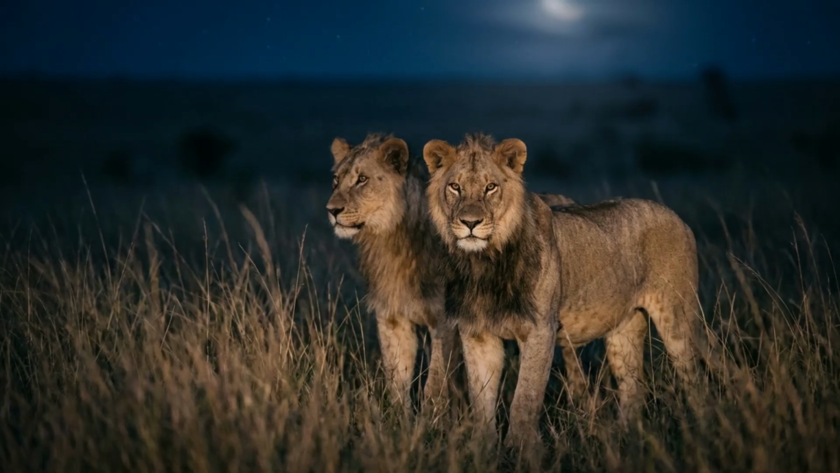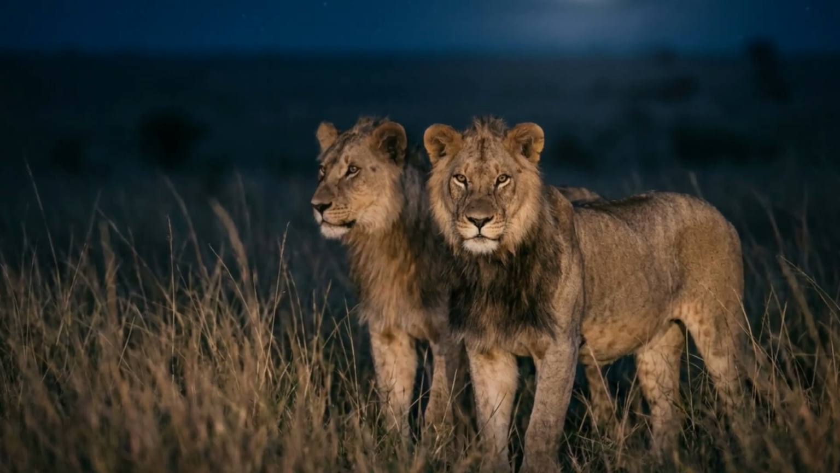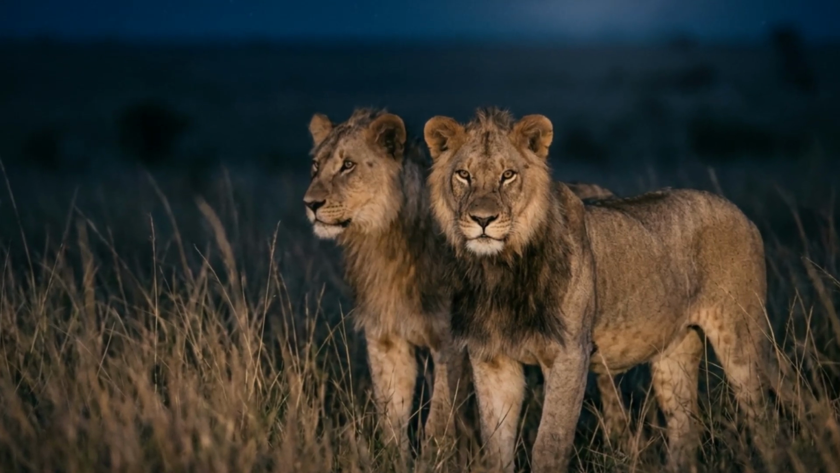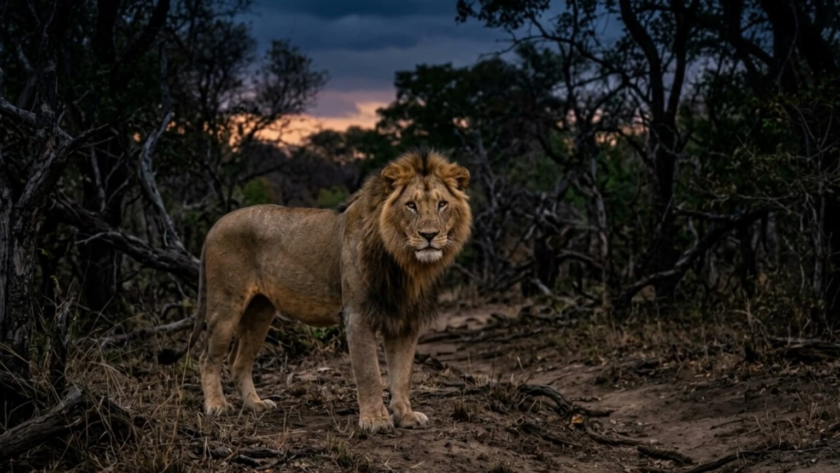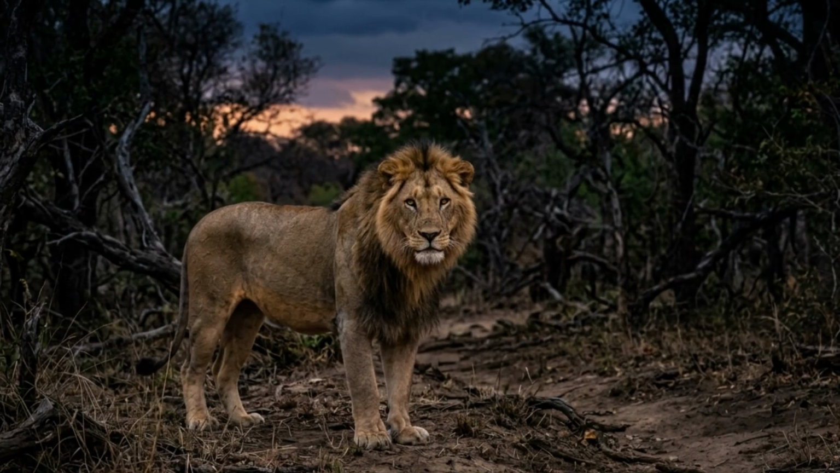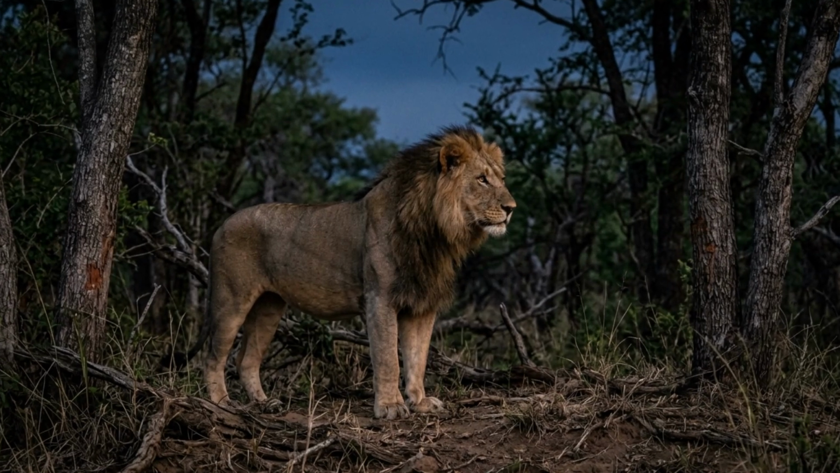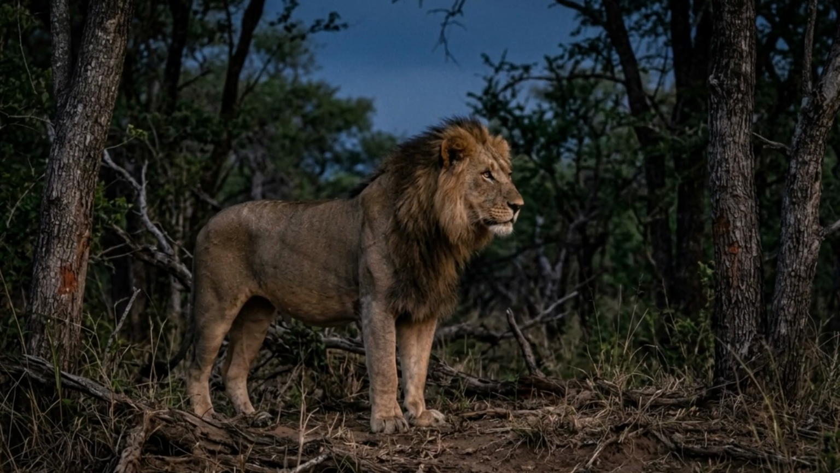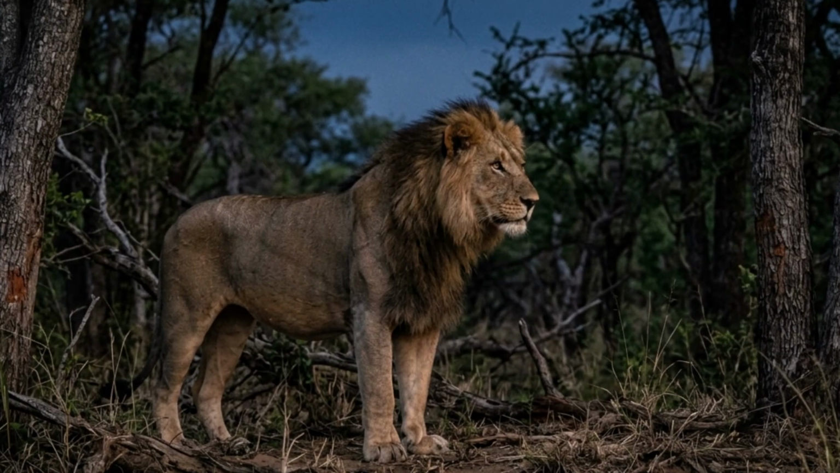The drive for territorial expansion in young males is overwhelming. Because there were 9 of them, they ate a massive amount of resources, which forced them to roam wider and wider. They needed more space. The problem wasn't their strength, it was their lack of boundary recognition. They failed to read the scent markers of the landscape and crossed an invisible border into a territory heavily occupied by a coalition of dominant, veteran males.